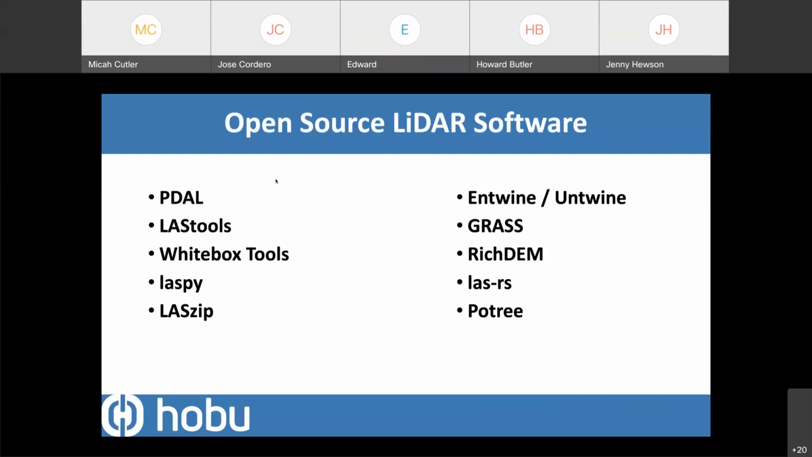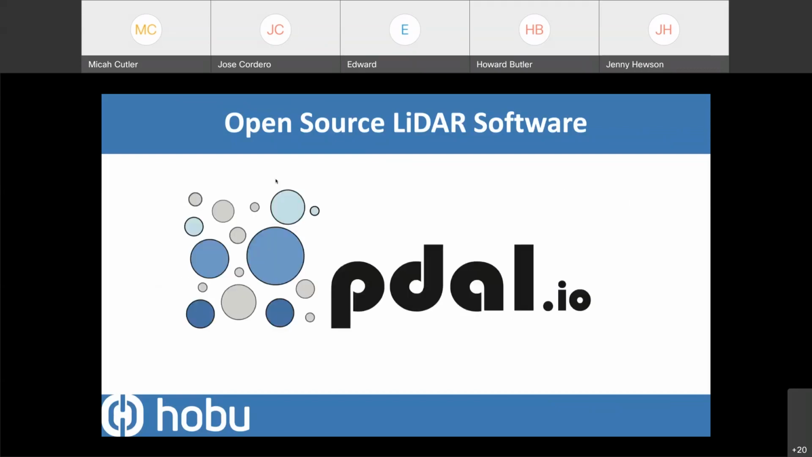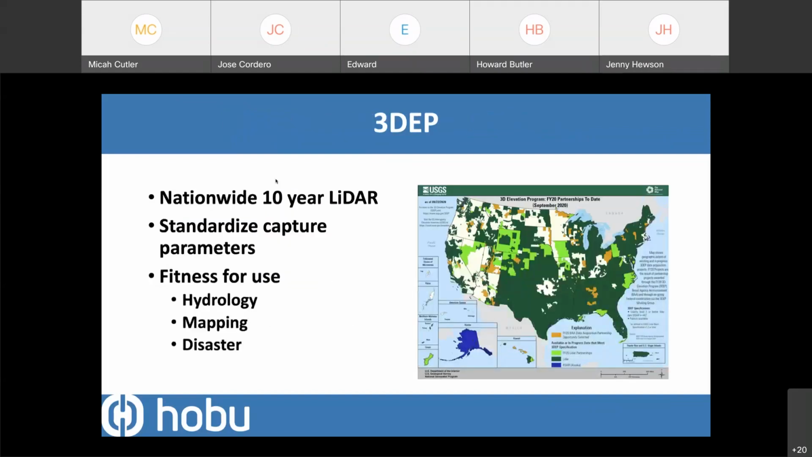LazZip, of course, for compressing data, LazTools for doing processing workflows. And there's a number of other ones. Maybe an interesting one that you might not have heard of before, although maybe you've seen it, is something called Poetry, which is for visualizing large-scale point cloud collections in a browser. We're mostly concerned with talking about Poodle or PDAL today, but if you have any questions about some of these other things, I'd be happy to talk about them.